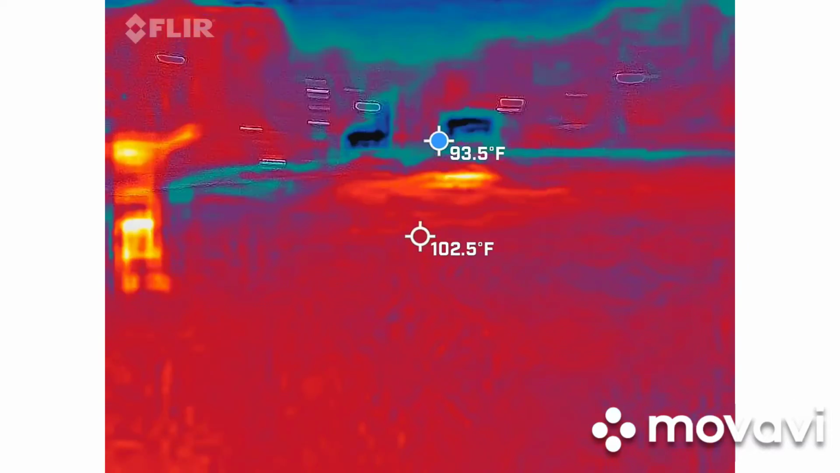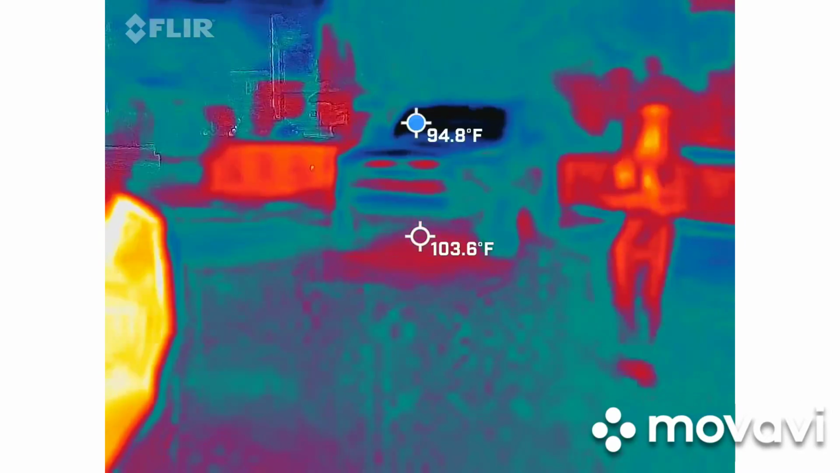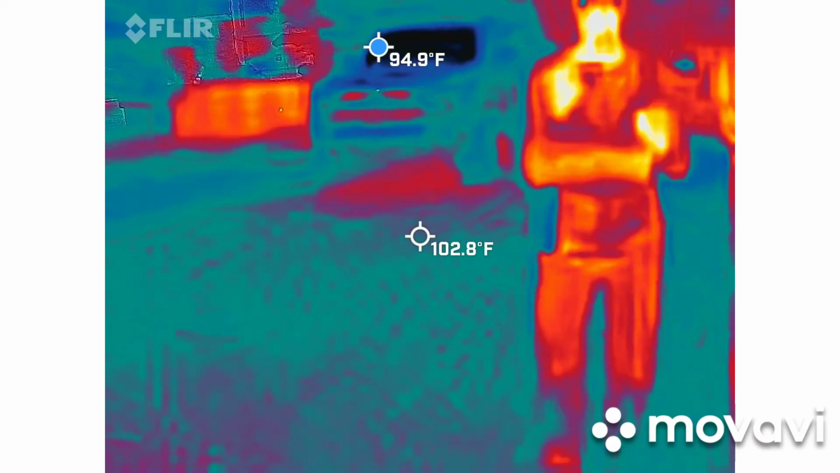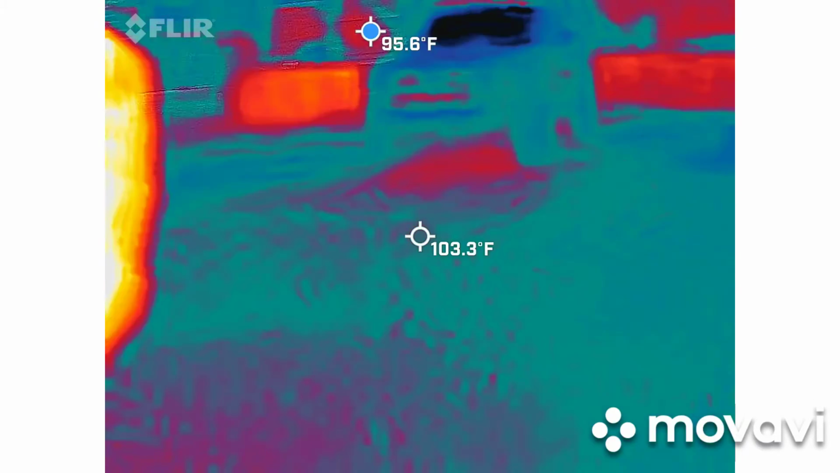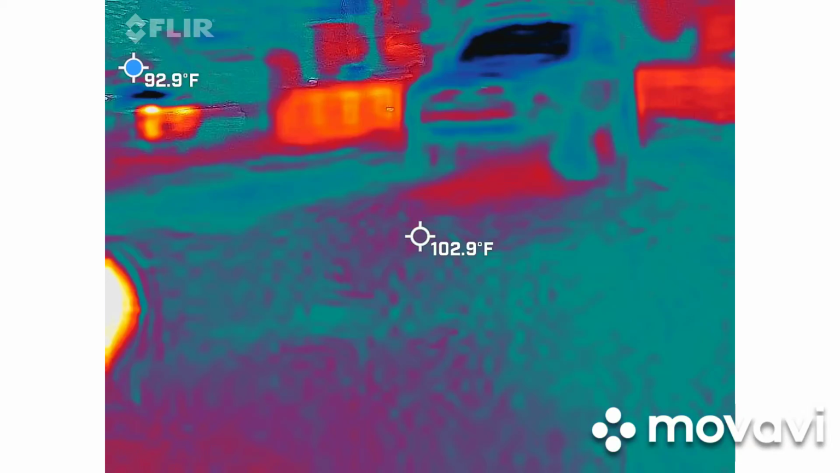That's a car, Greg. You're getting a red dot. It's kind of kooky. Hello, little guy. You gonna go to sleep? Yeah. I'm not getting anything. Yeah, it's calling.